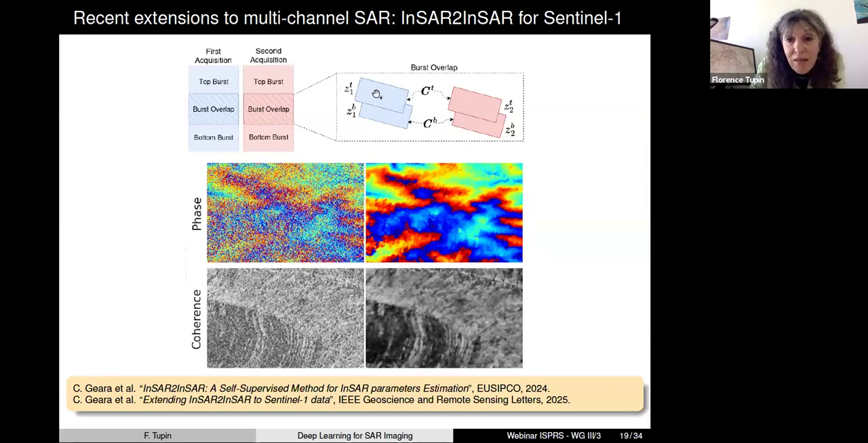So you can take the overlap of the bottom part of this top burst to create an interferometric covariance matrix. And you can take the top part of the bottom burst to have another one. And both of them will encode exactly the same interferometric configuration, exactly the same configuration on the ground with the same atmospheric perturbations.